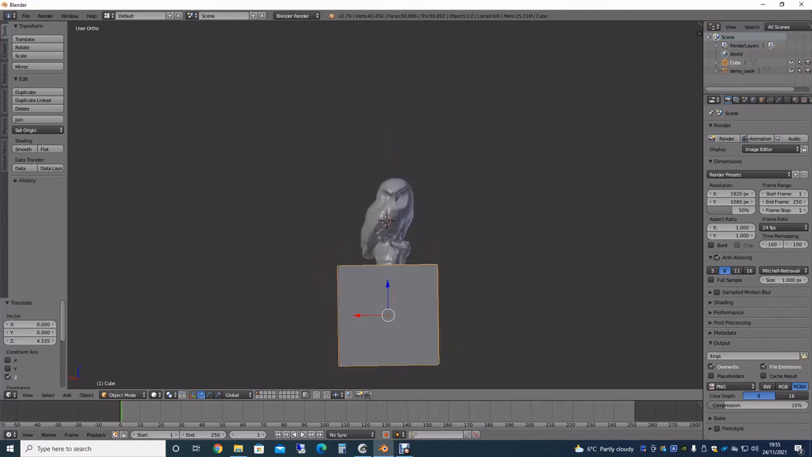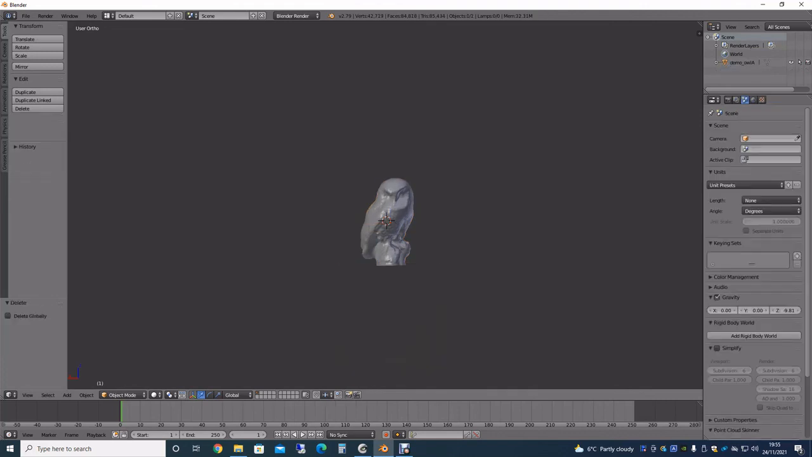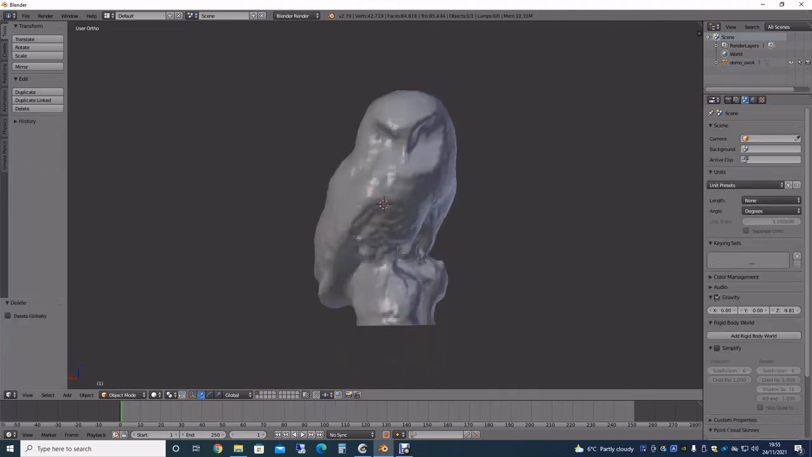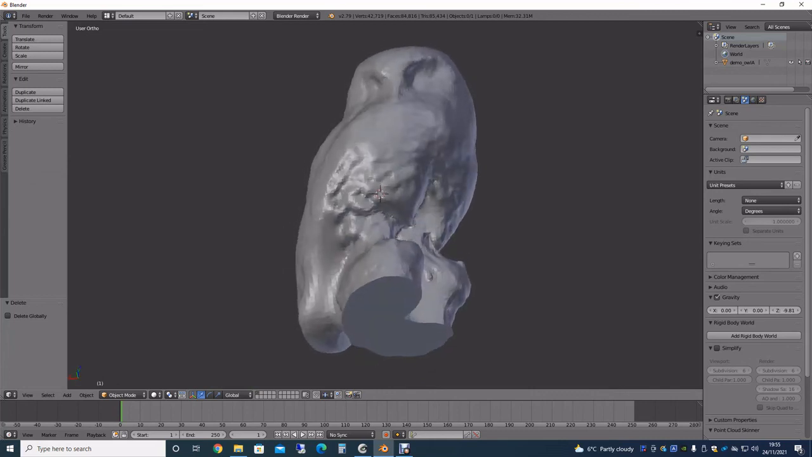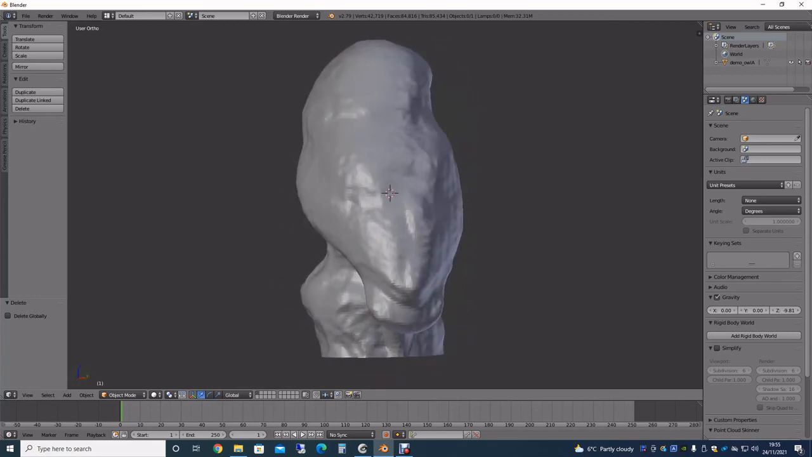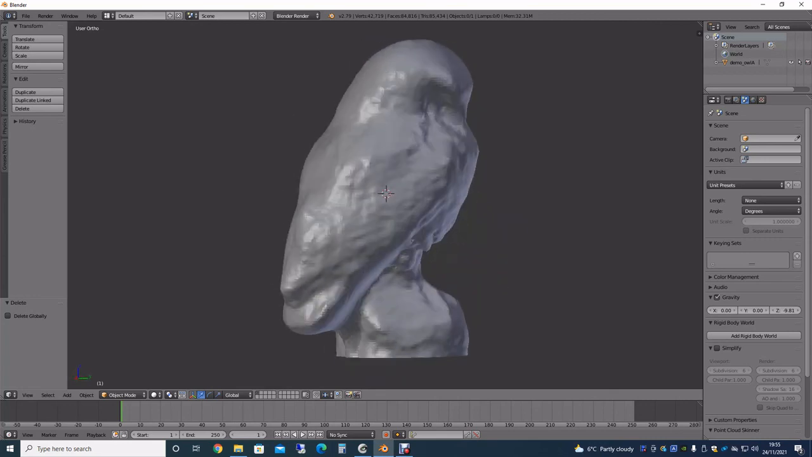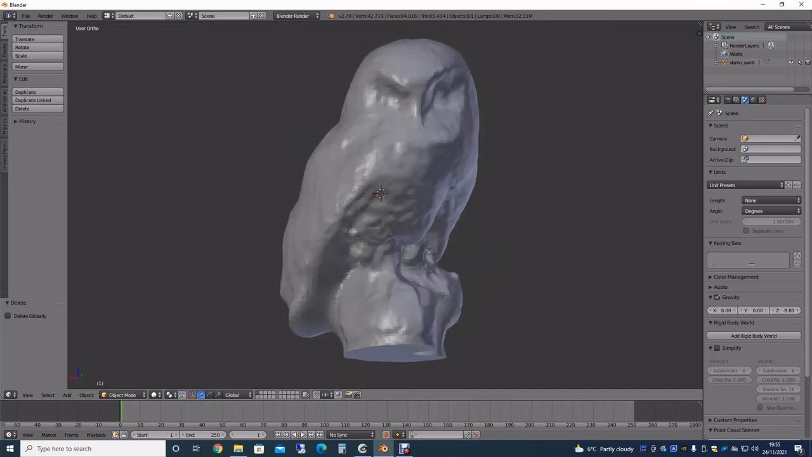Probably about right. And yeah, you can see he's got a mottled tummy, and these are feathers, so they're not going to be smooth. It's looking pretty much like the original. Pretty good.